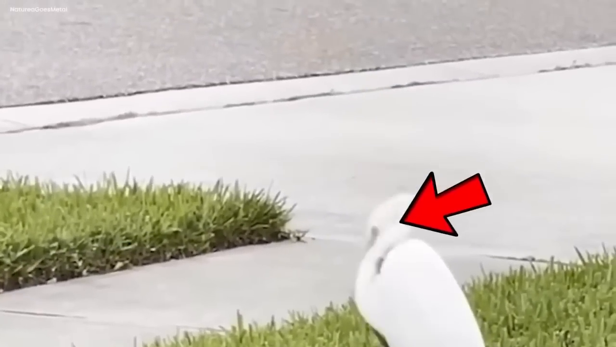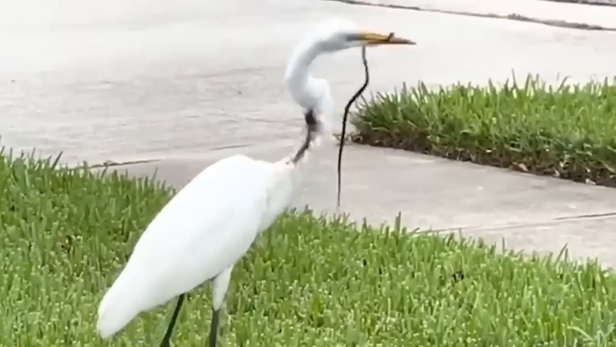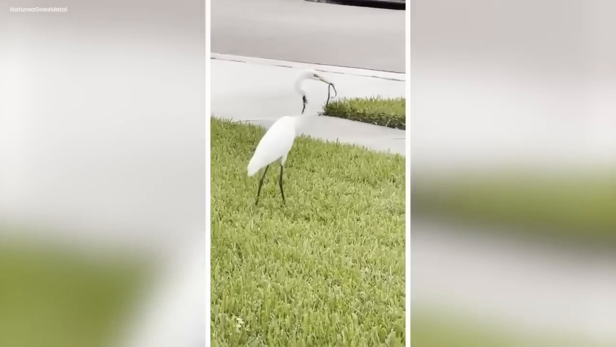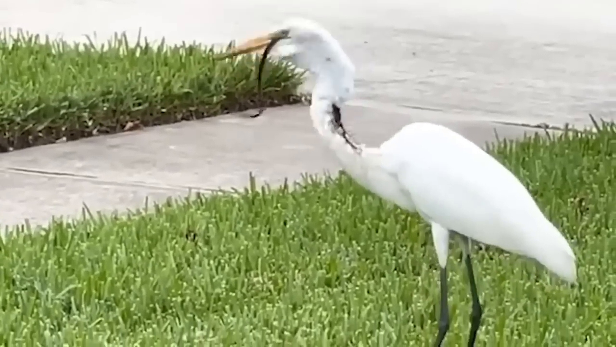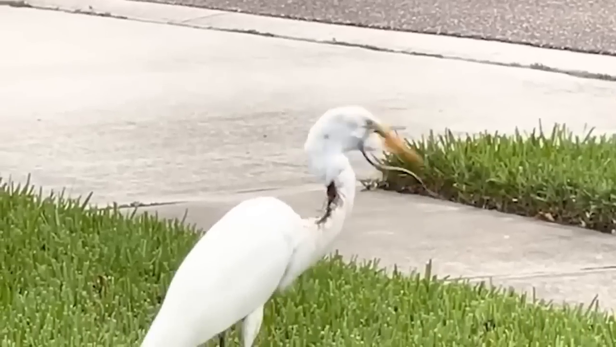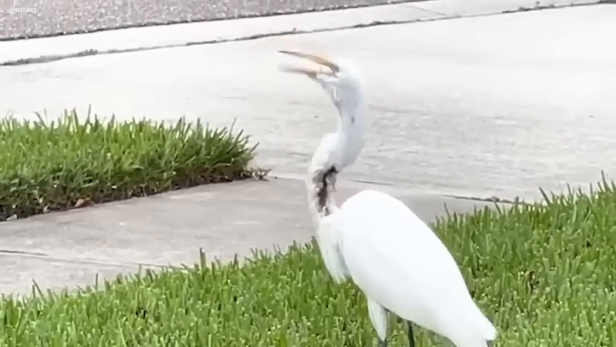Nobody knew what had caused this strange hole in its neck, and no one could understand how much the egret was suffering. People in the park watched in amazement, their voices hushed. It was as if they stumbled upon a secret they couldn't explain.